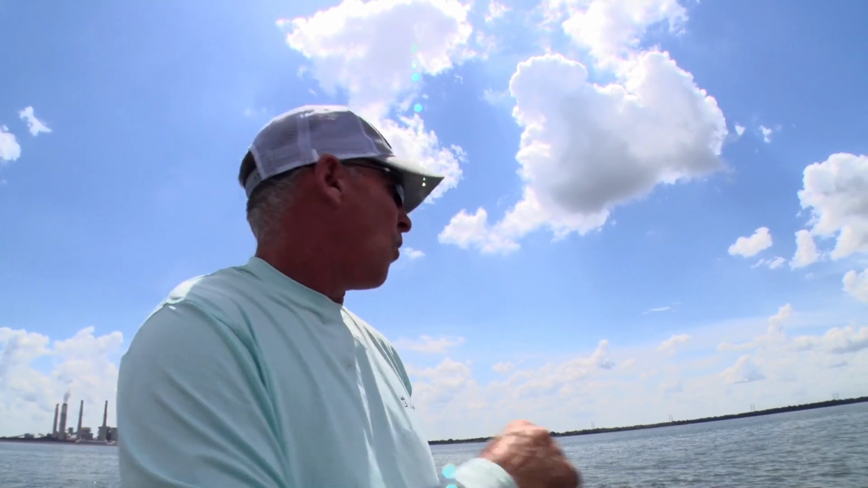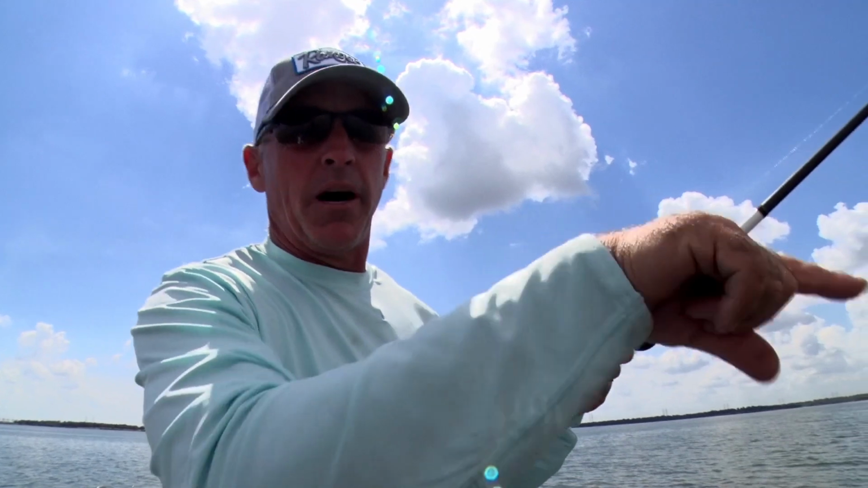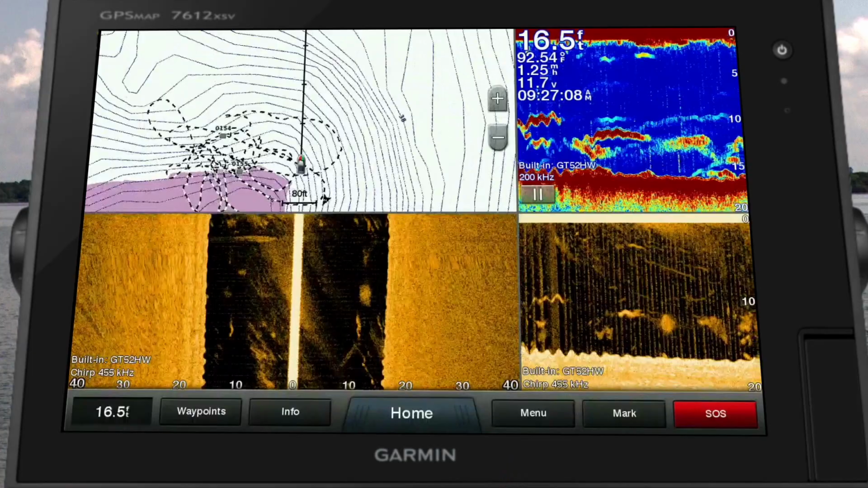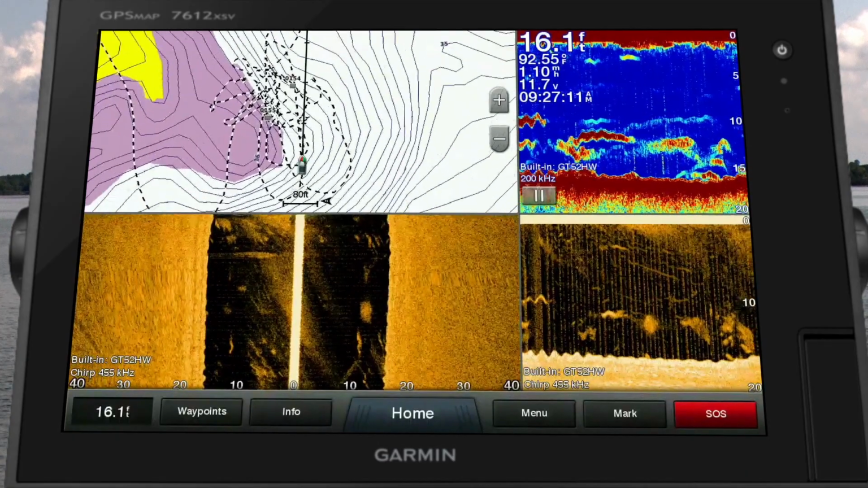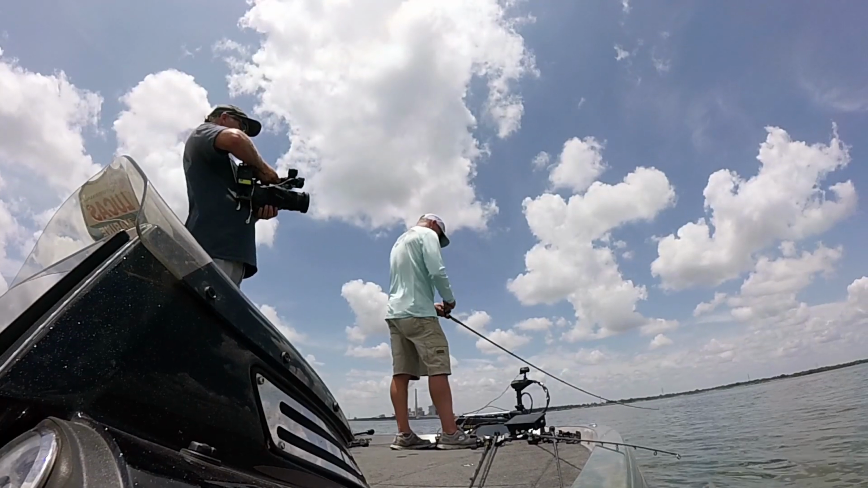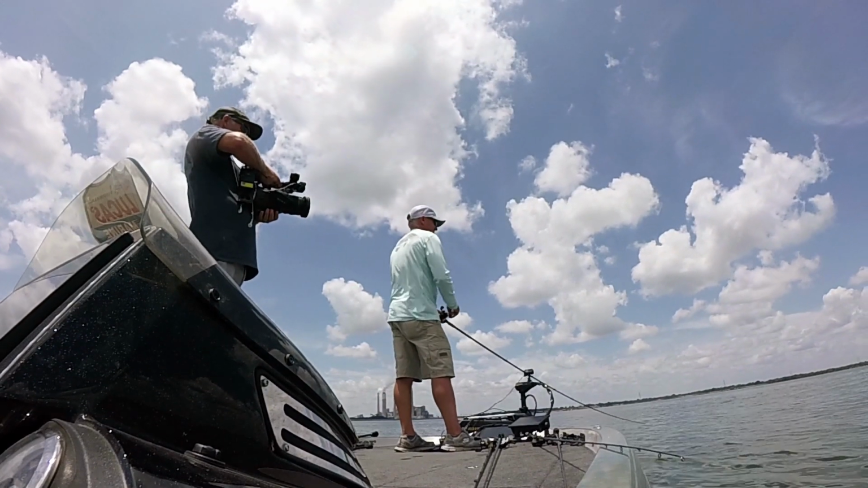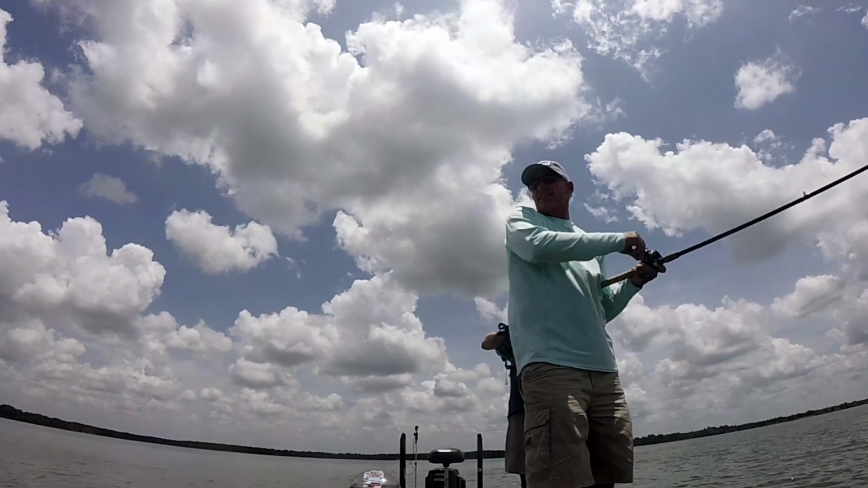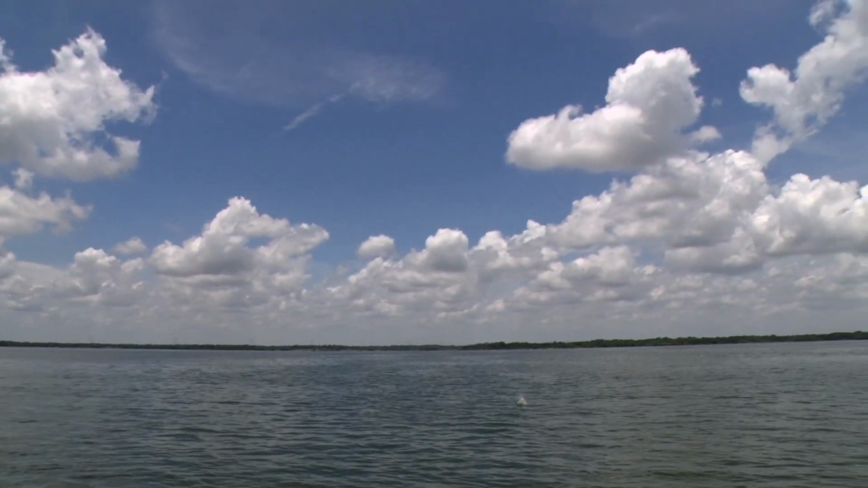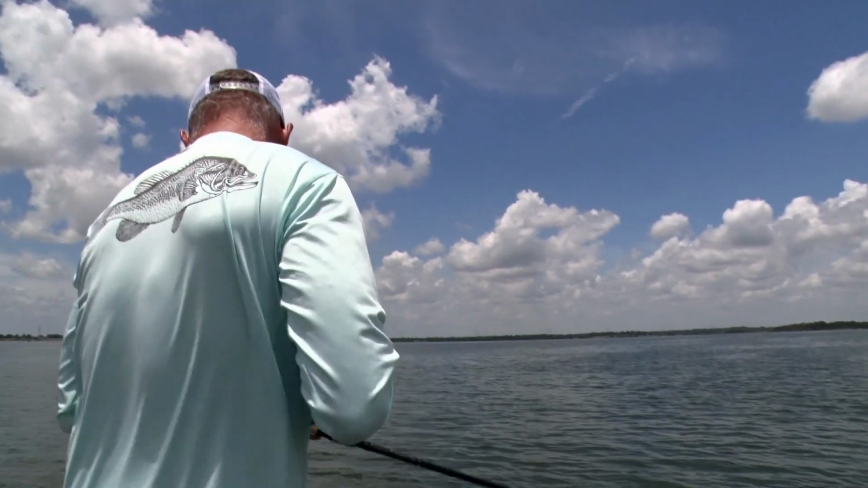So what happened on this place is a big, giant, wide point, and when we first came up on this point, this is the spot I marked. You could see a couple little places I had made circles and actually put a waypoint right here. Those fish are still sitting there. We got back in the school right there. Oh, that was a good one. He threw it.